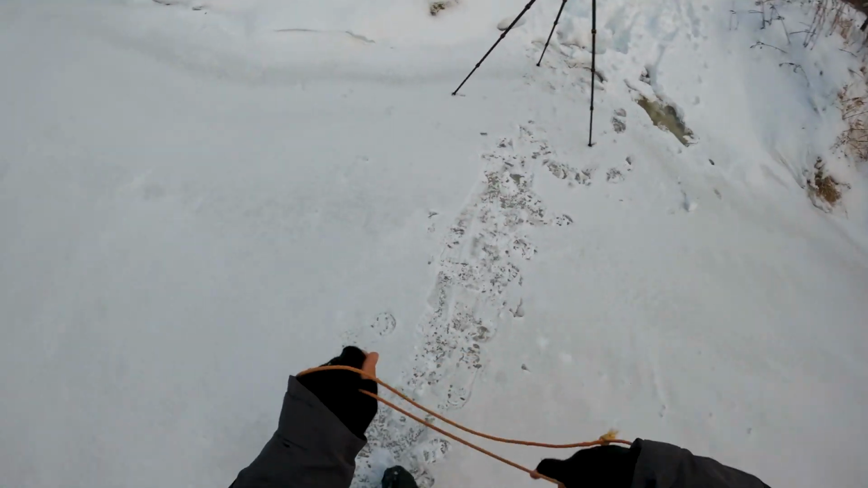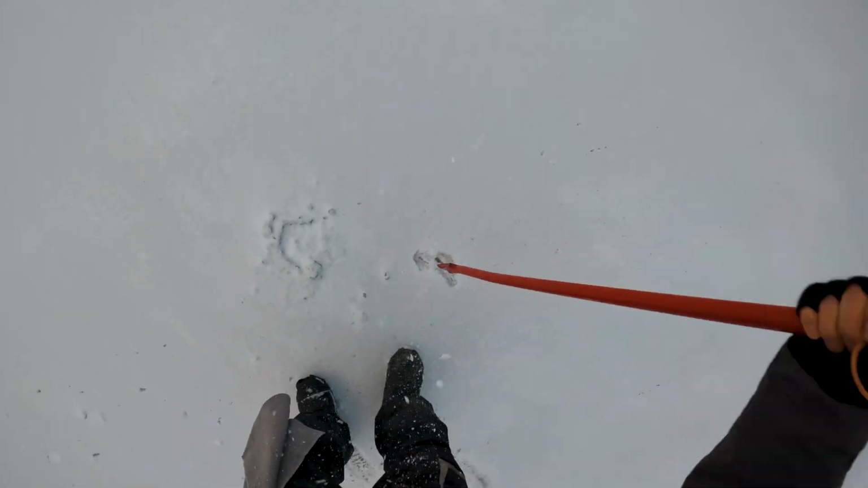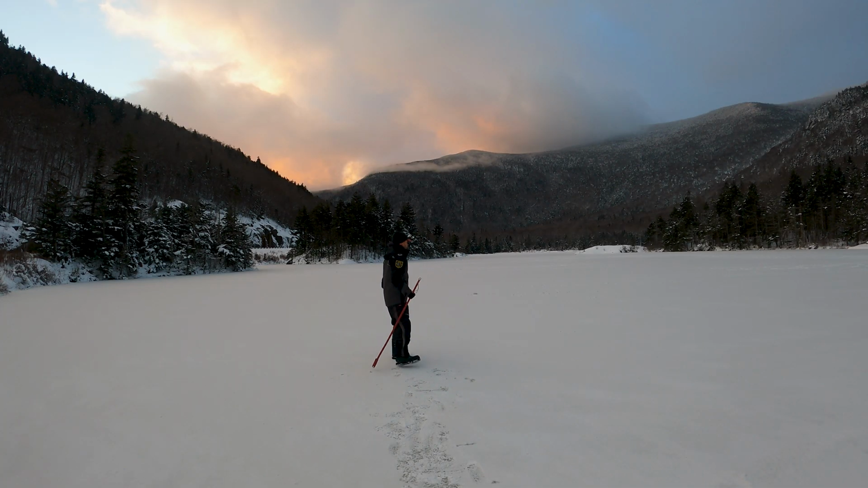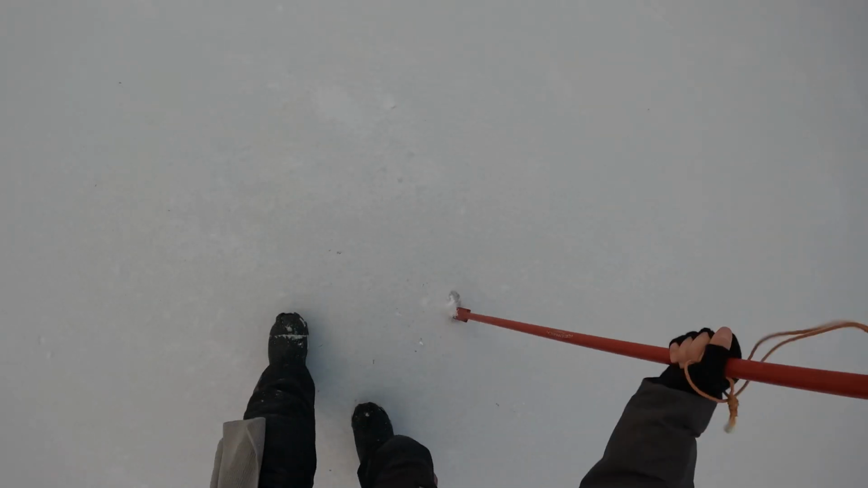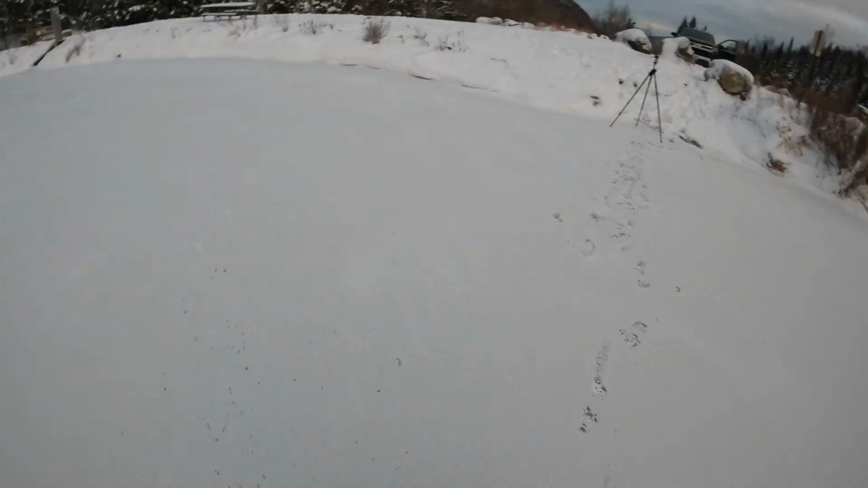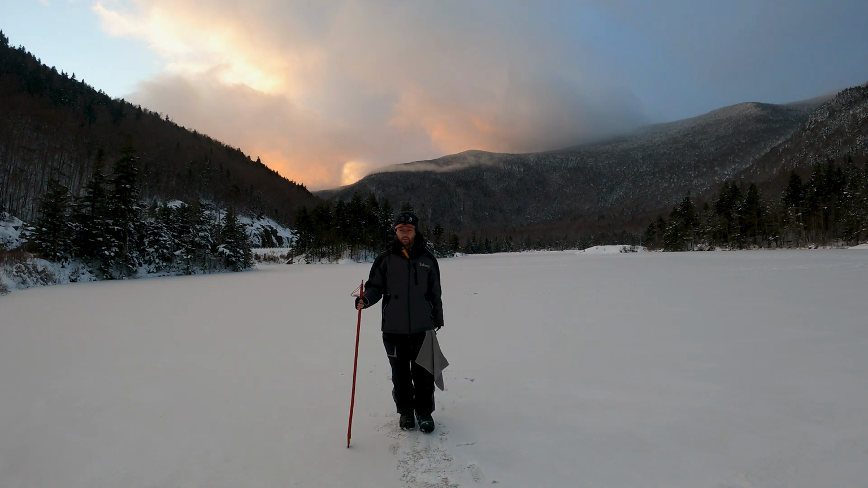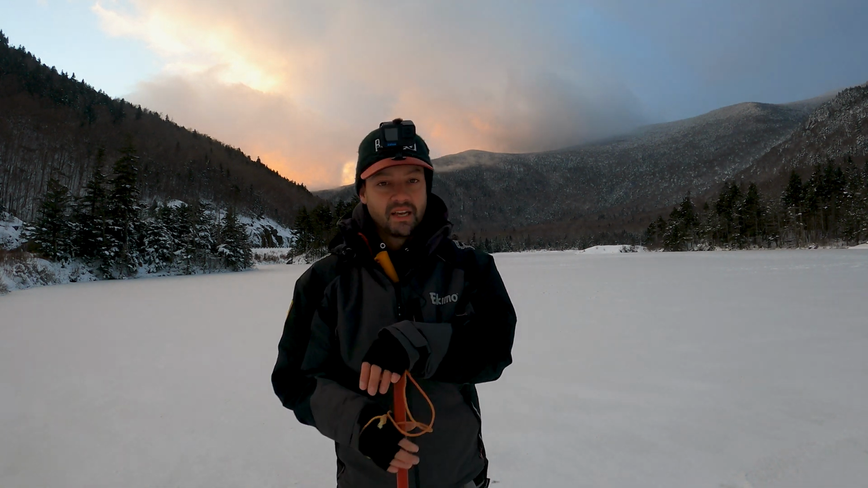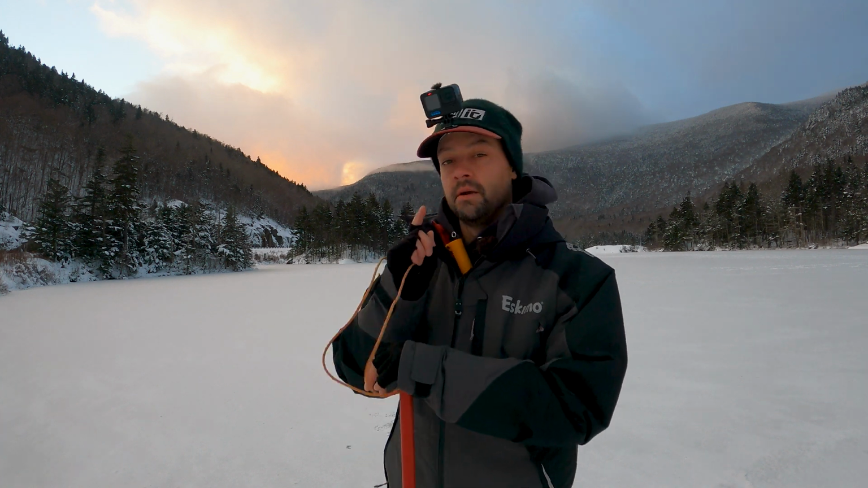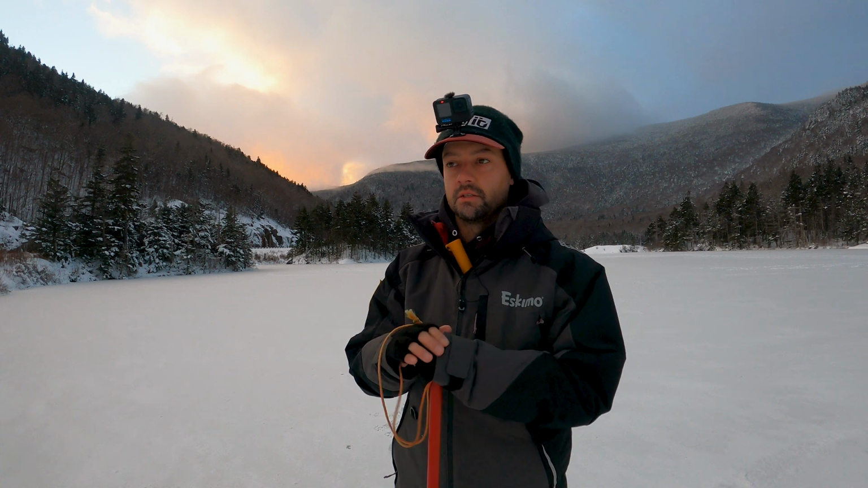We're going to grab a hold of that spud bar. That is a lot of hits right there. That's fantastic. That is a good 2.5 to 3 inches of ice. So we are actually going to be sight fishing for brookies today. But first we're going to make sure they're in here by using basically jaw jackers. We're actually not going to use jaw jackers. We're going to use something new today.